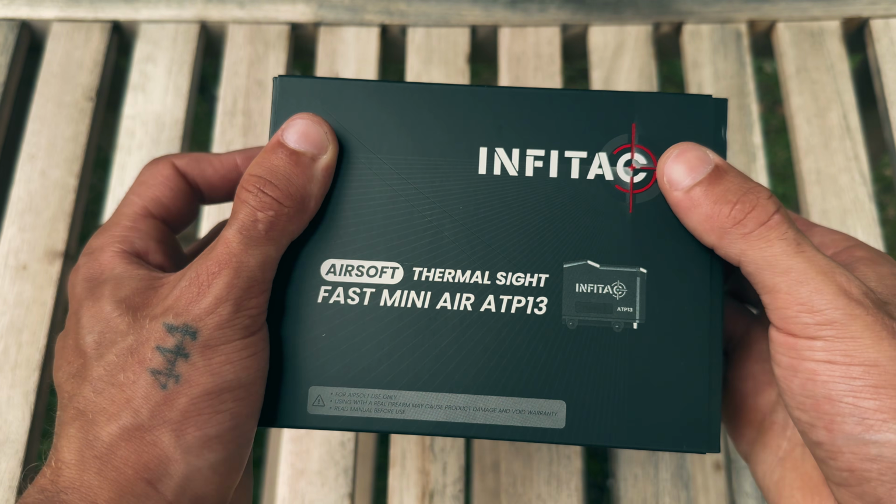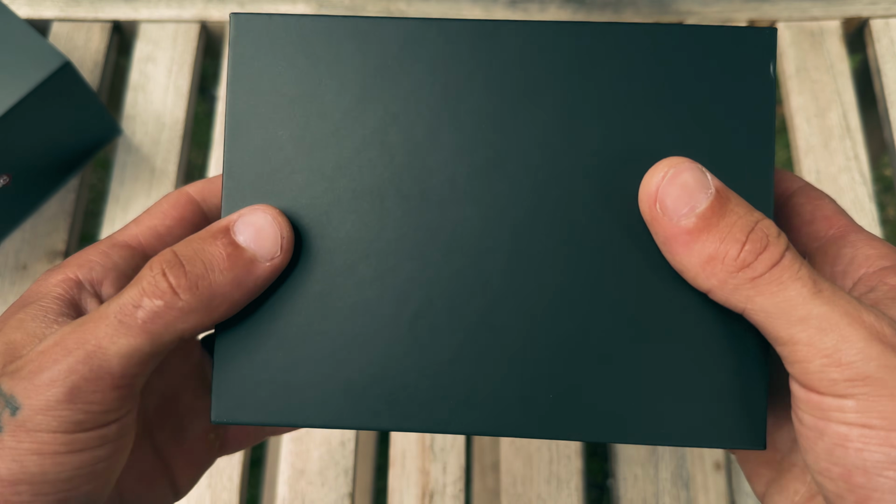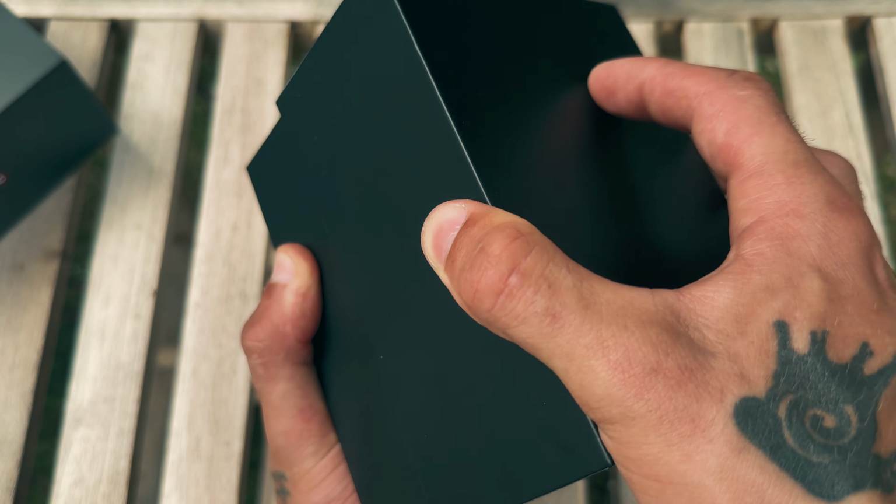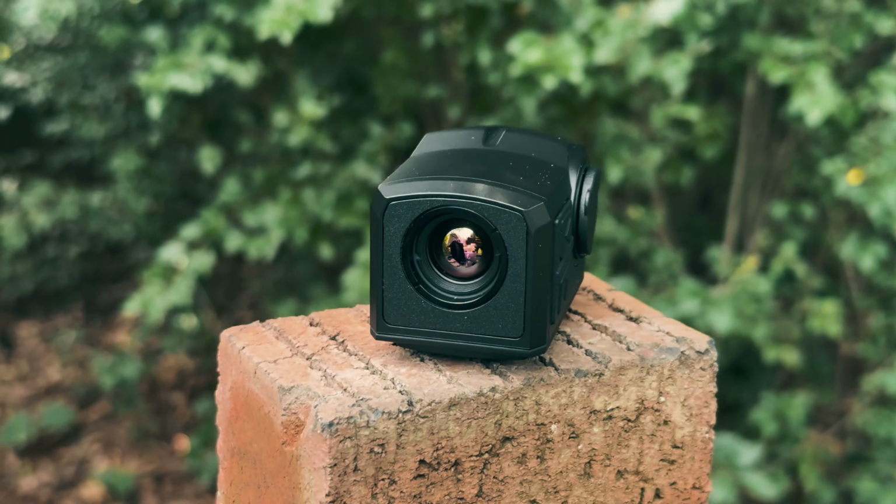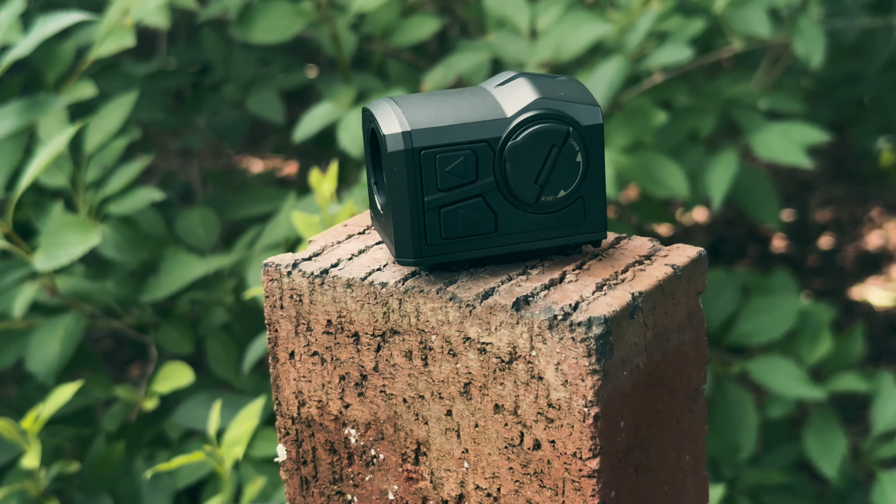Which is incredible because we're finally getting to a point in Airsoft where things are getting even closer to real steel than we can ever imagine. Yeah, that's right. You go on a field nowadays and you see night vision scopes, thermals, you name it, people have it. And this one might not cost you an arm and a leg. Anyways, enough yapping. I think it's time for an unbiased review of this tiny little thermal.